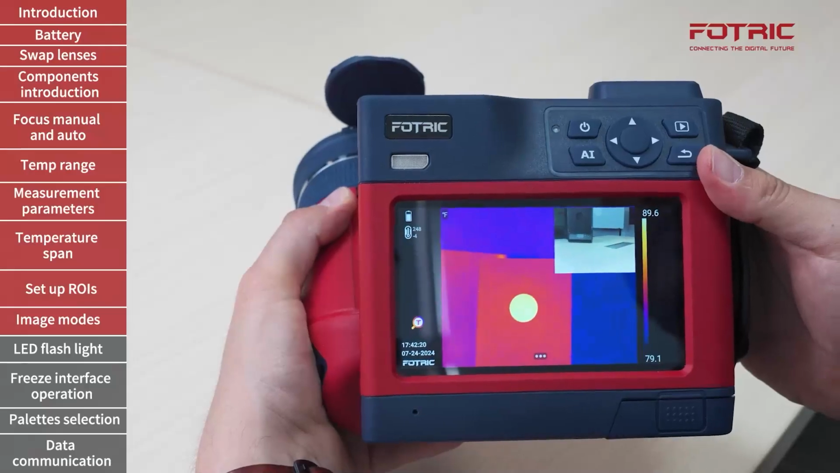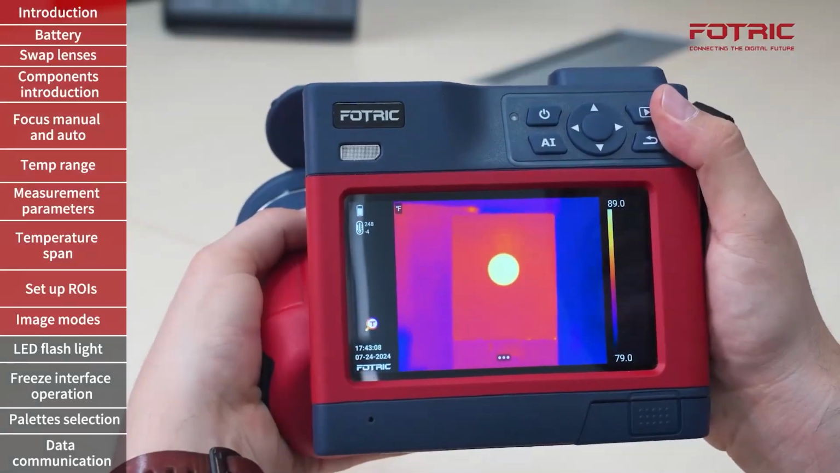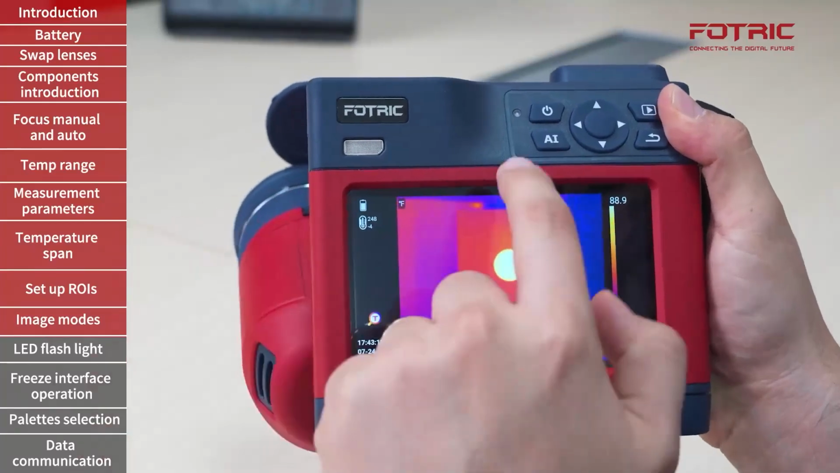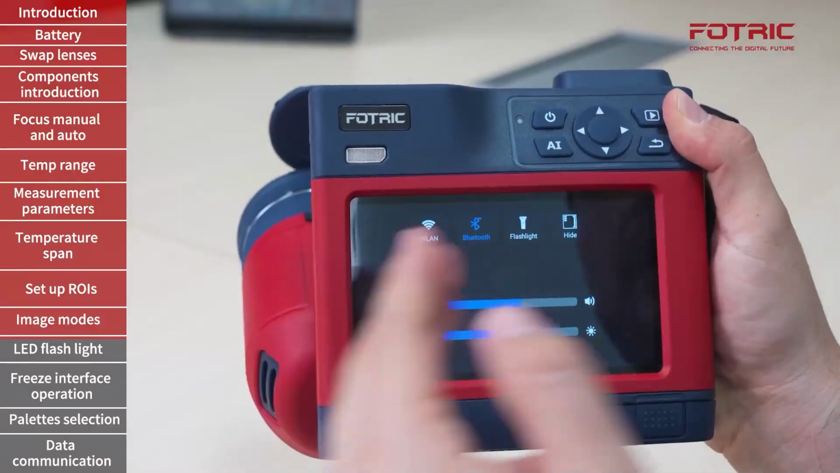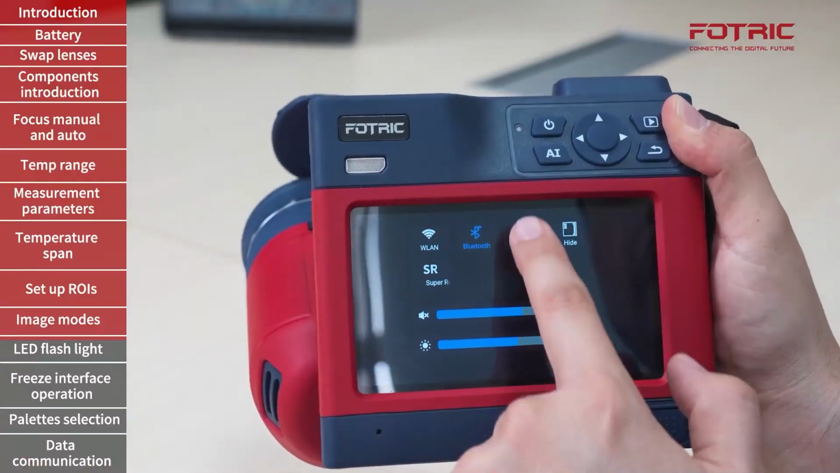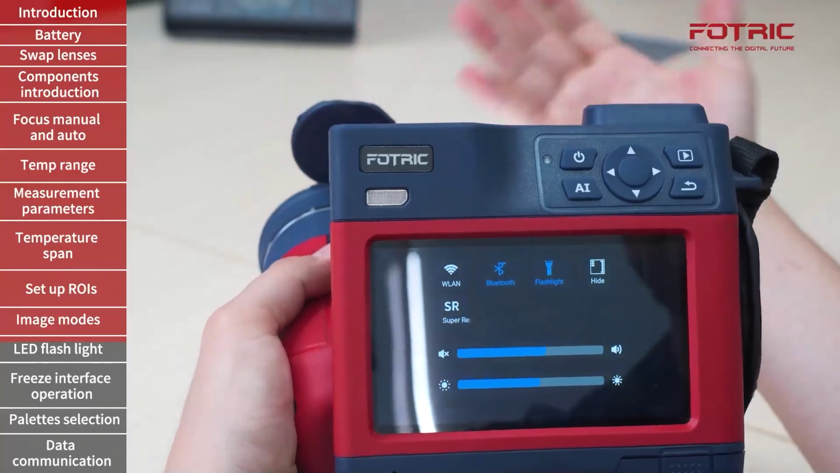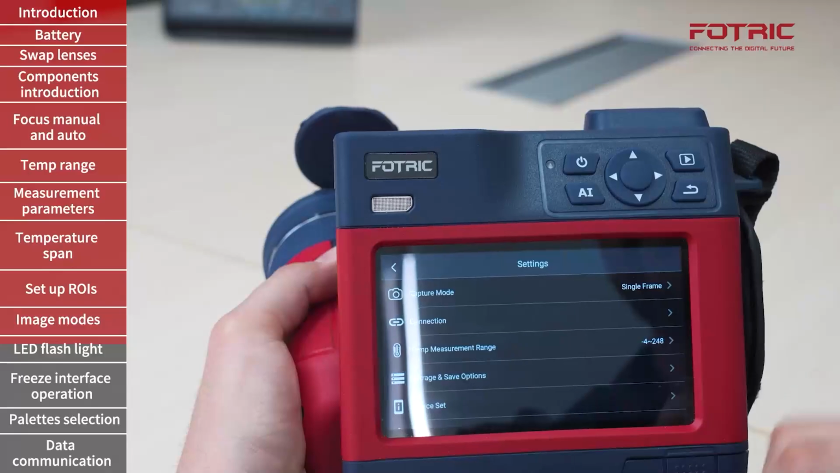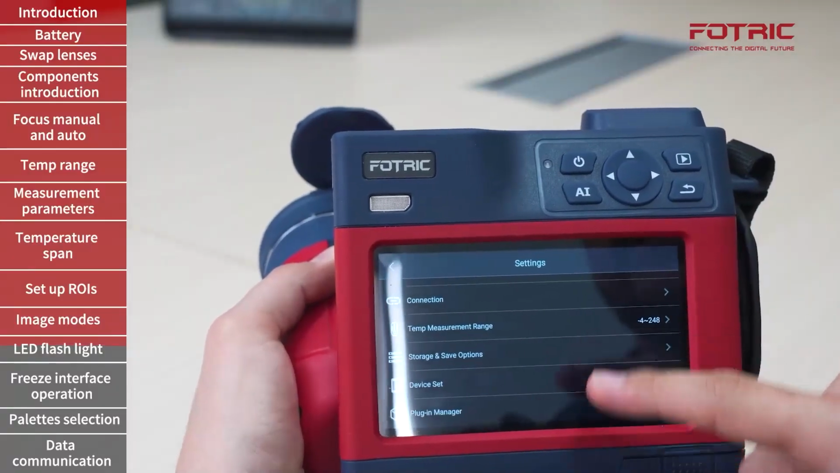Picture-in-picture, side to side, and back to thermal. For dark environments where I need to provide a secondary digital picture, it is recommended to use the flashlight. I can use the flashlight to navigate across dark environments and use it as an additional tool that I don't have to hold in my hand. Or I can also set up the camera to open this flashlight at the moment of taking the picture.